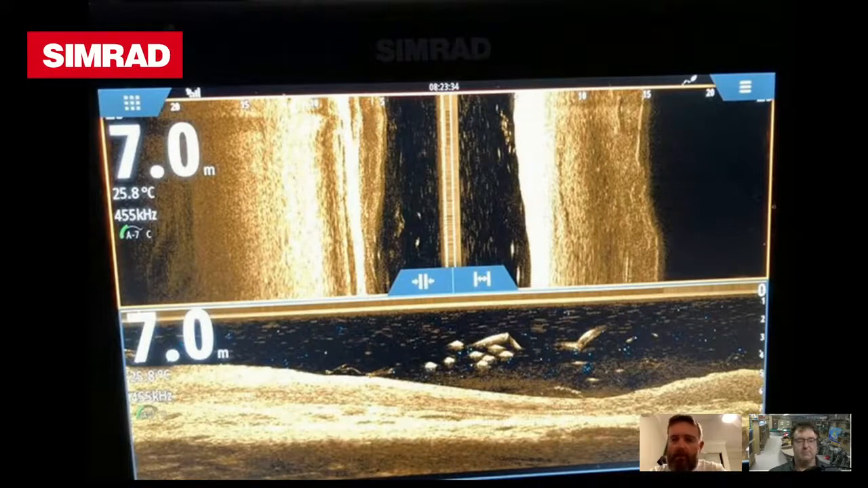So there's 1 or 2 things happening. They're either feeding, because they come up so crisp on that down scan, it means the transducer went directly over them. So they're either feeding or the boat spooked them. I think it's unlikely that the boat would have spooked them. Those fish are sitting 3 meters down in 7 meters of water. So I'd suspect that they're feeding. I'd fish them.